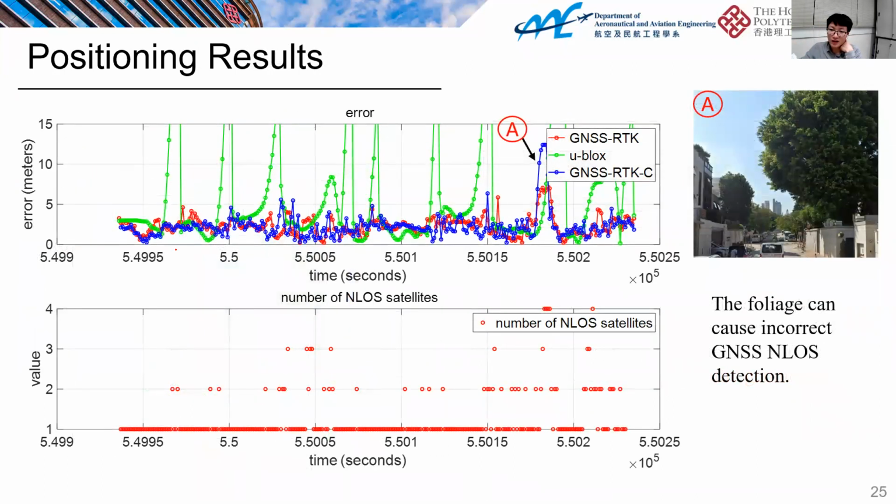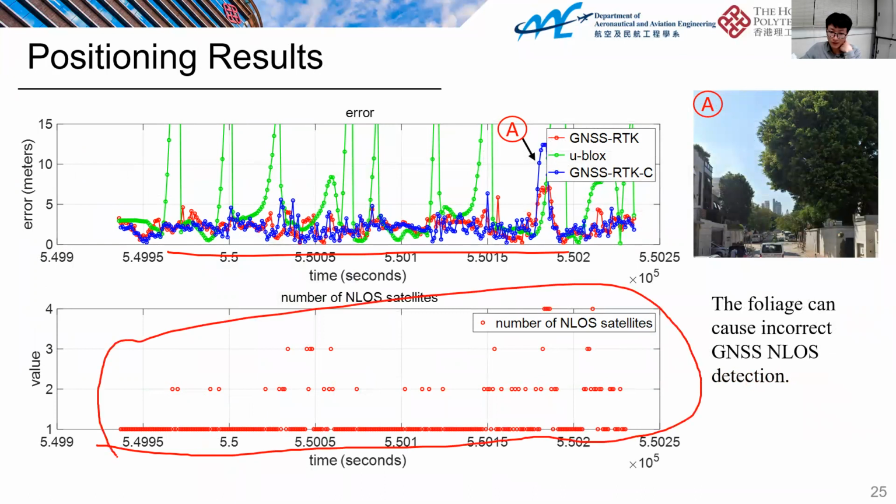Here are the errors and the corresponding excluded NLOS satellites. Typically, we exclude a maximum of 4 satellites and a minimum of 1 satellite in this kind of scenario. The foliage can also cause incorrect NLOS detection, because some signals can directly pass through a tree, but for ray-tracing based detection, it can cause some incorrect detection. We also think this is a question we need to study in future work.